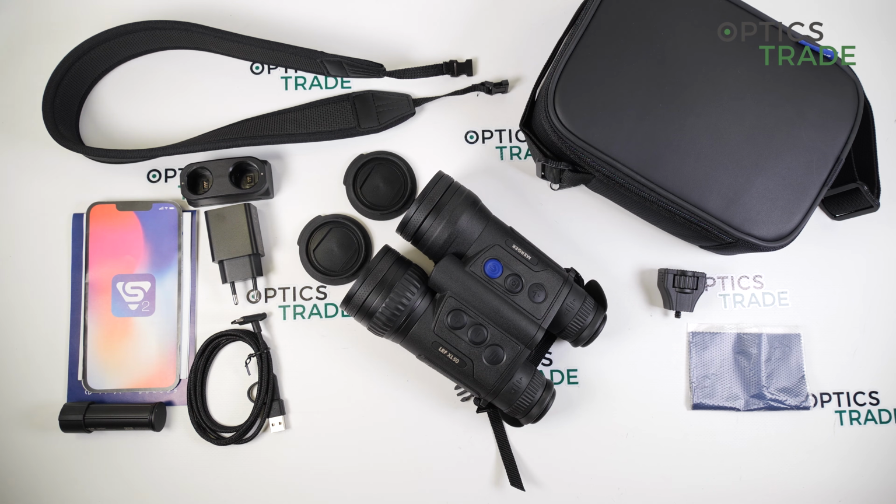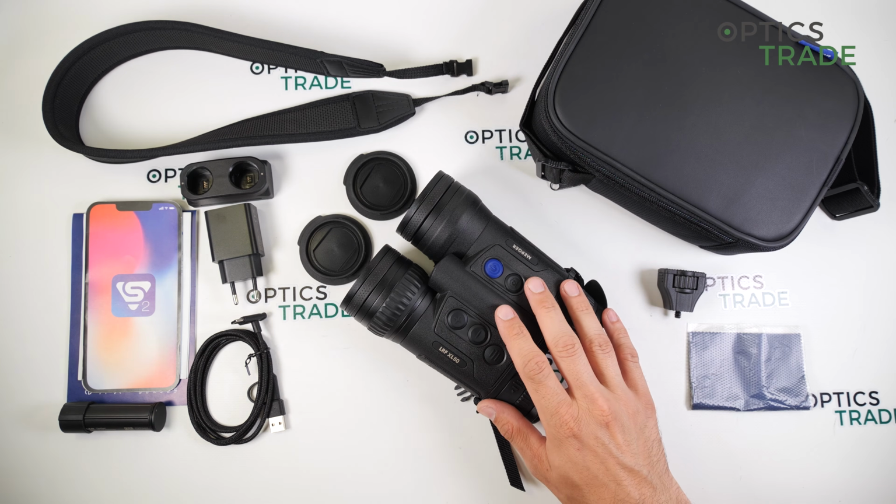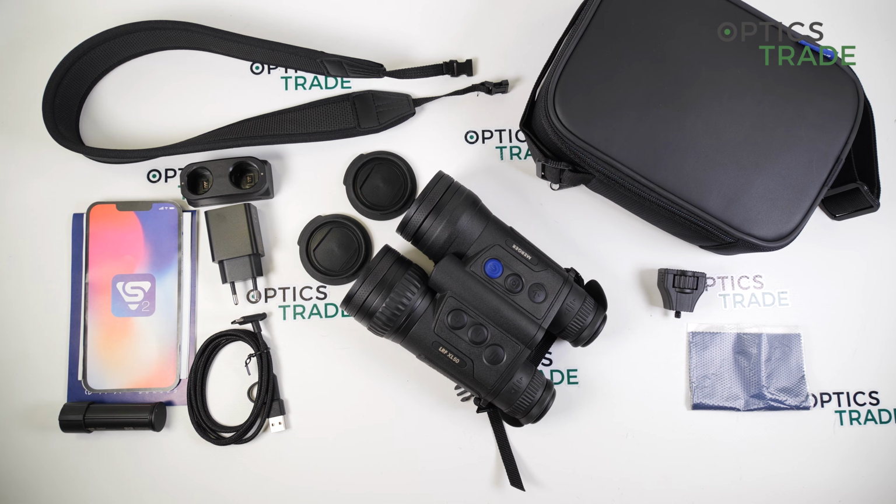The laser rangefinder on this device is, in my opinion, way better, and the HIK Micro is made completely out of plastic, which does not have such a high quality feeling like the Merger does, and it is made in China, so if something happens to the HIK Micro, you have to send it to China, so the repair is surely longer than for the Pulsar.